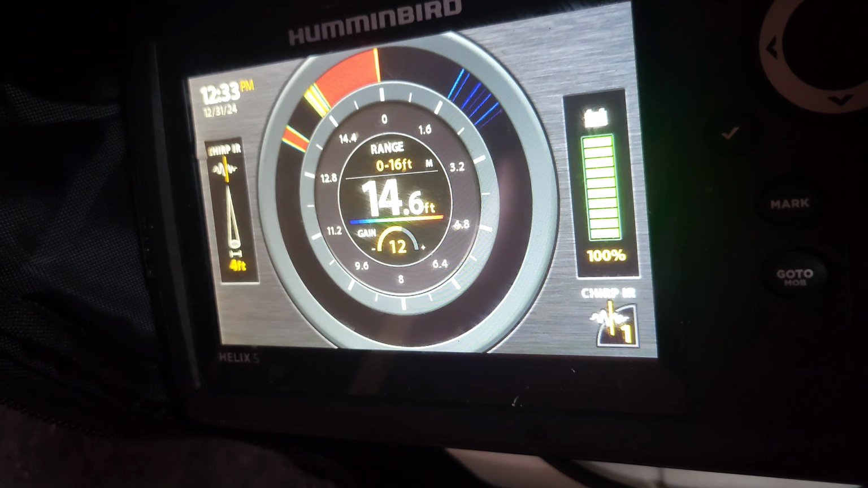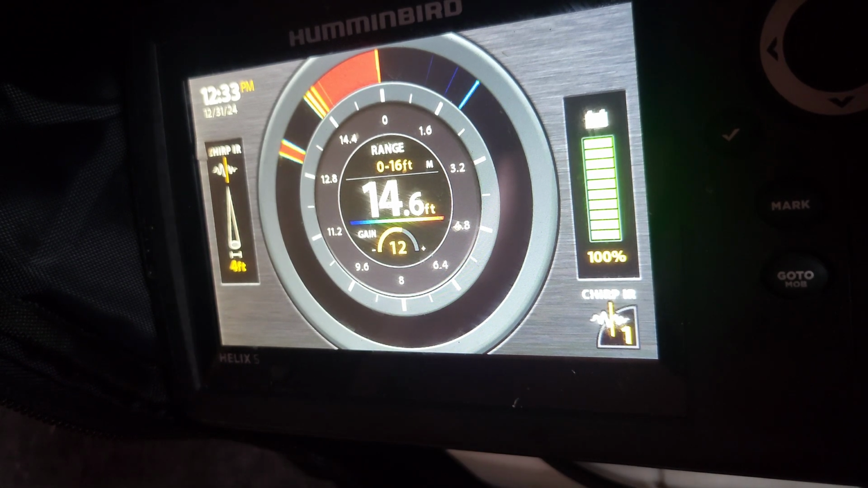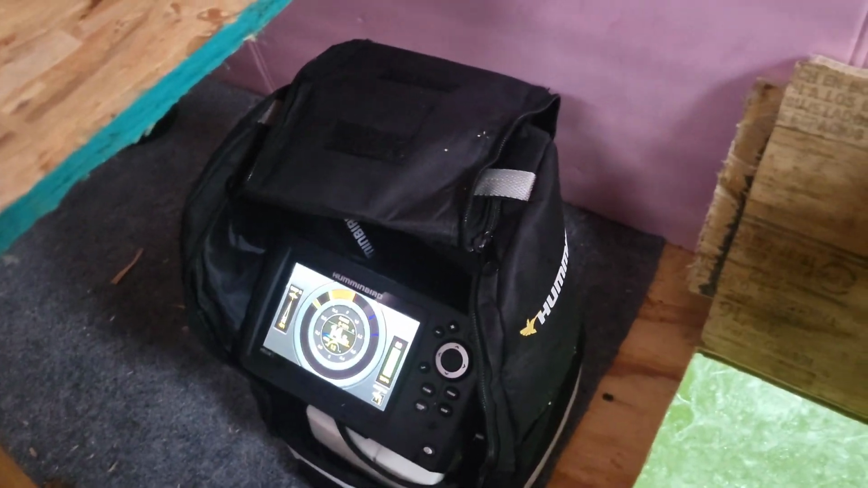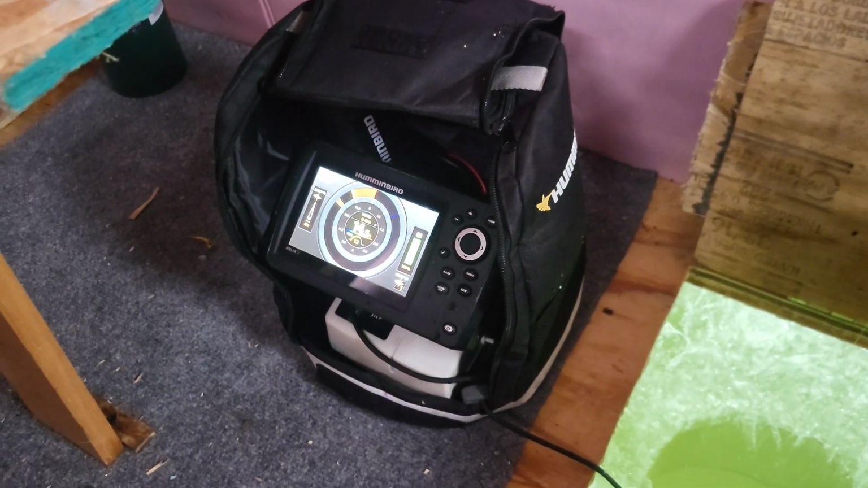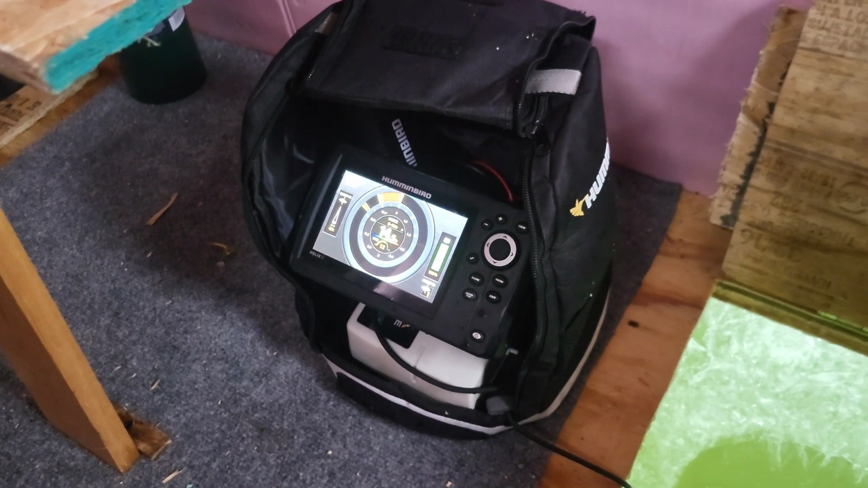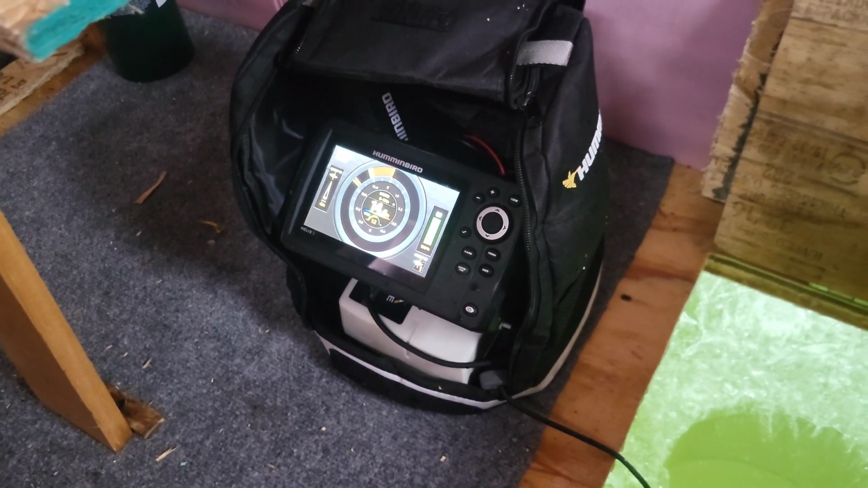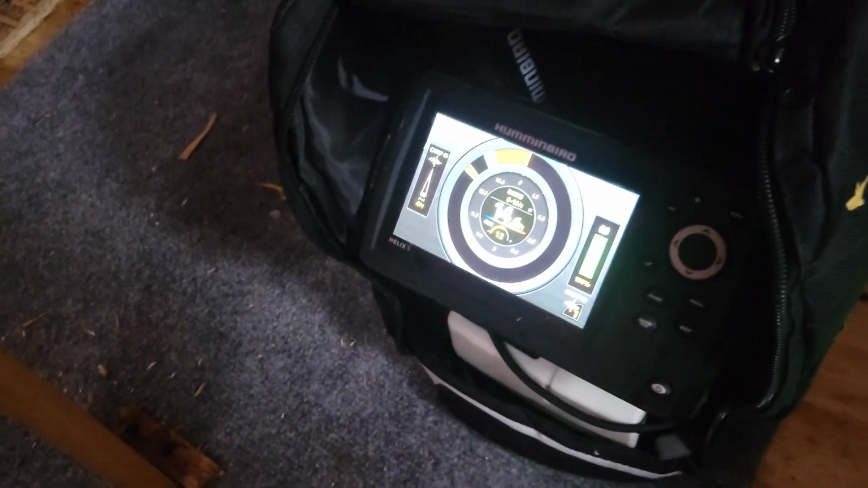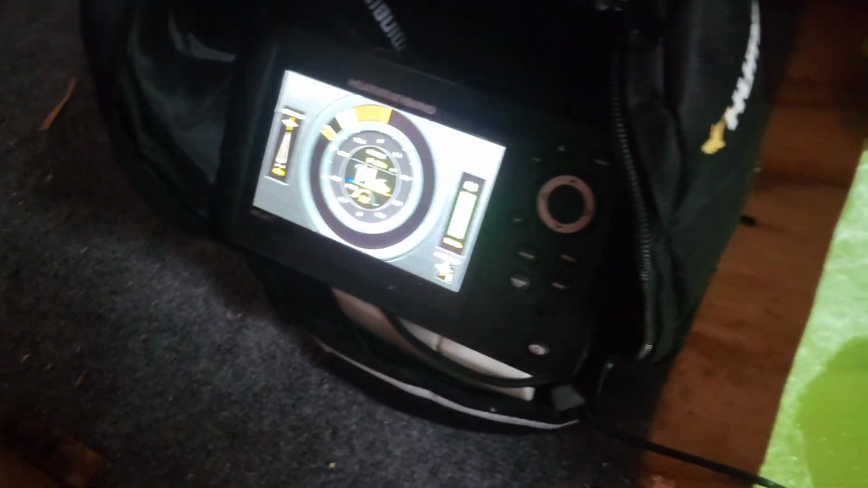Well, I guess that'll be enough for today. Just kind of a tutorial on the Helix 5. And that's the bag that I bought for it. And then the mounting bracket, I just mounted to an old aerator I had. That was the old battery style where you put D-cell batteries in it. Well, my aerators for my live well now are rechargeable. But, yeah, there's another fish down there now. I'm going to try and get him.